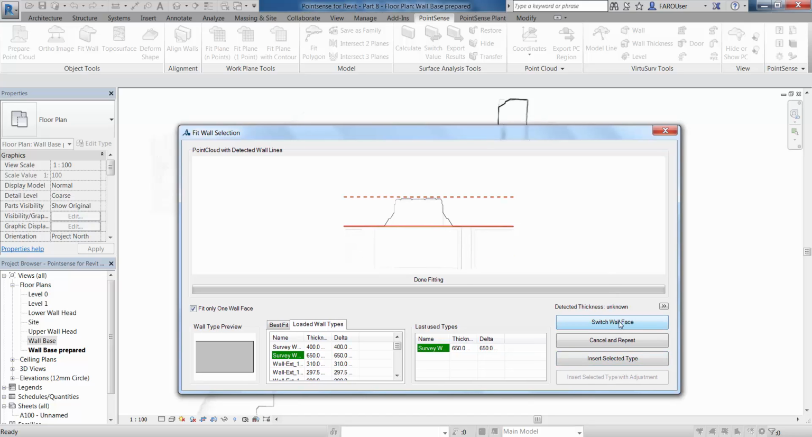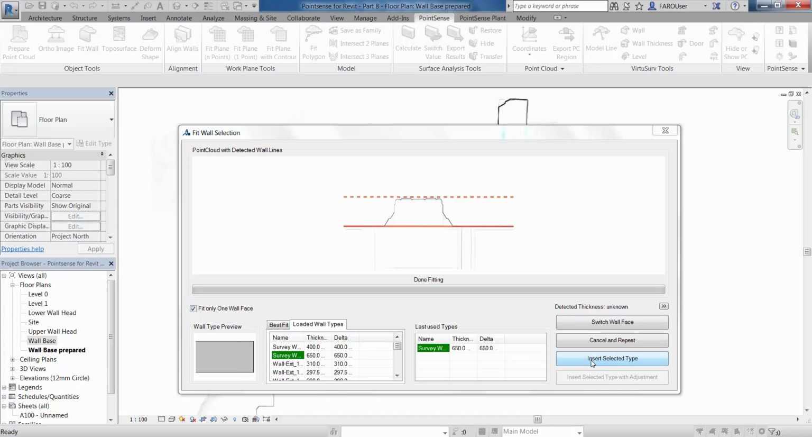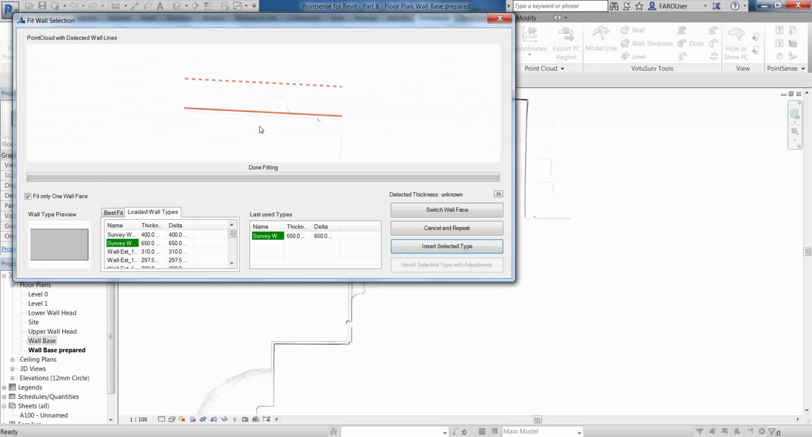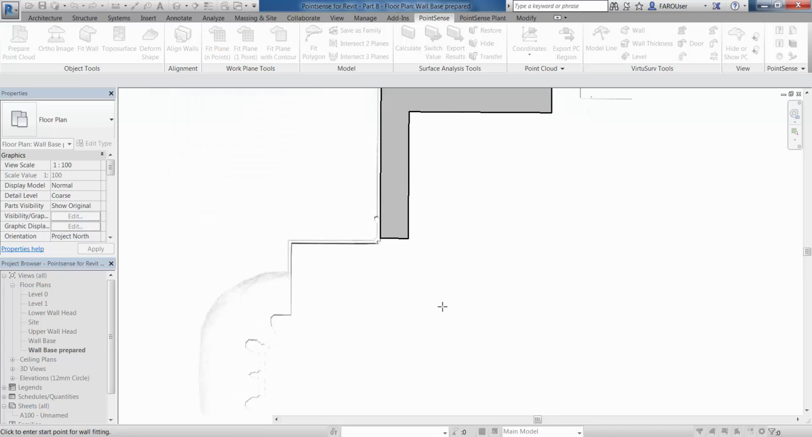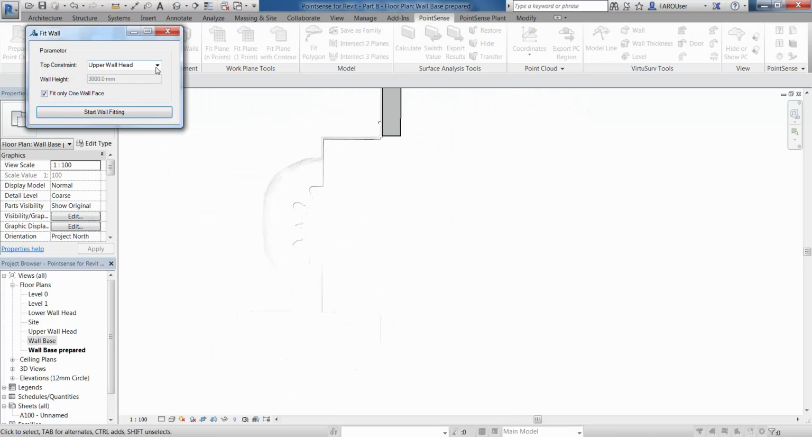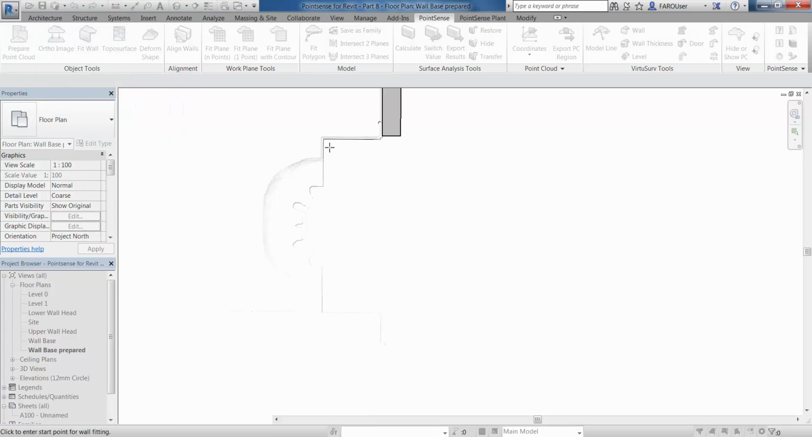As you can see, we can switch that wall face around, and it's saying here the detected thickness is unknown. So I'm inserting a selected wall type that I've predefined as 650mm thick, and we're just going to go and run that again. So we can switch the wall face, or we can insert this type again. Moving down here now, we've probably got a slightly different wall thickness and a slightly different wall size, so I'm just going to change the top constraint.